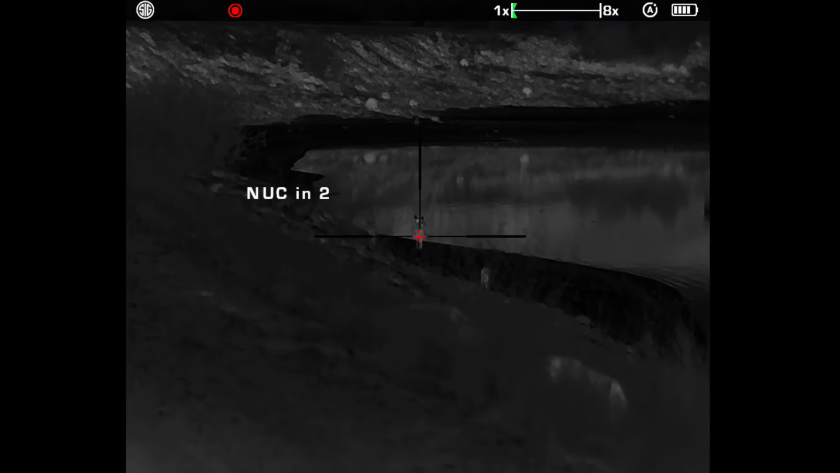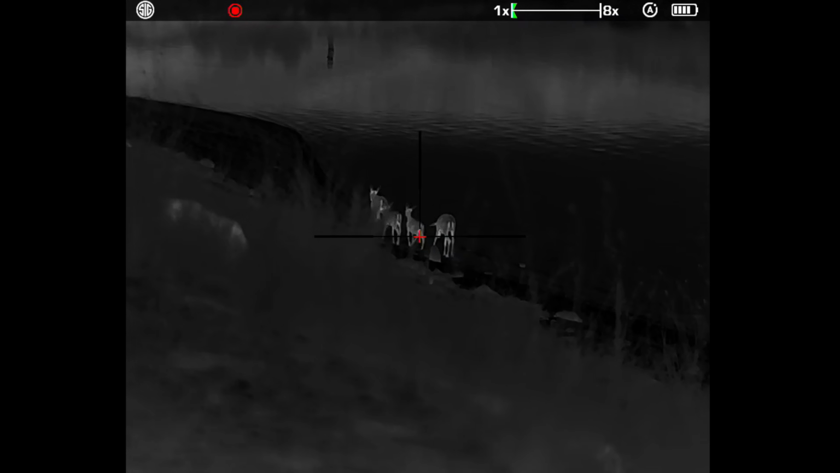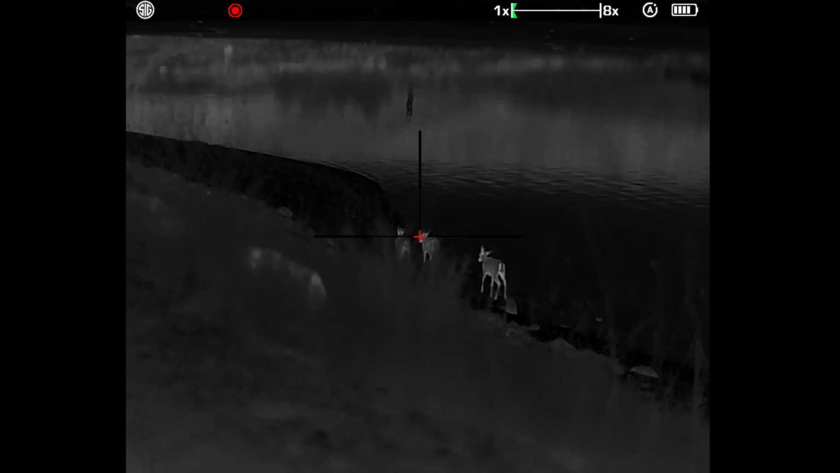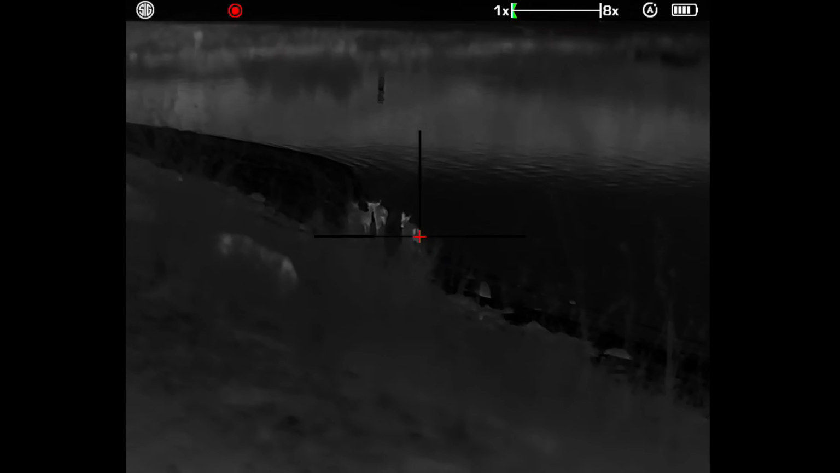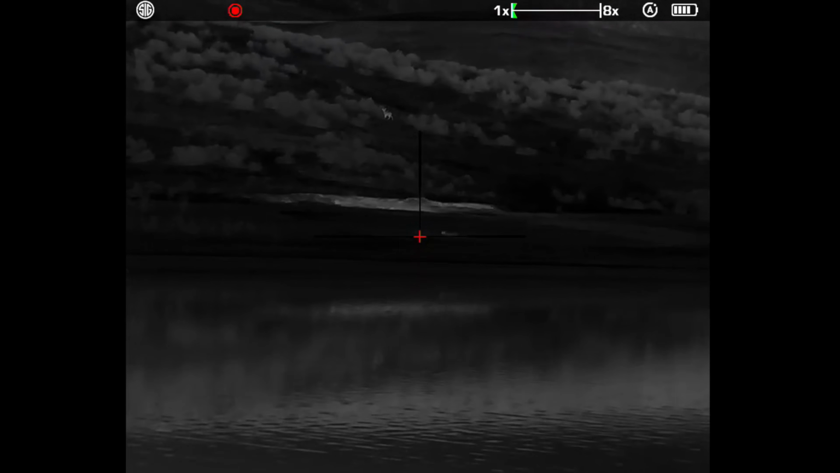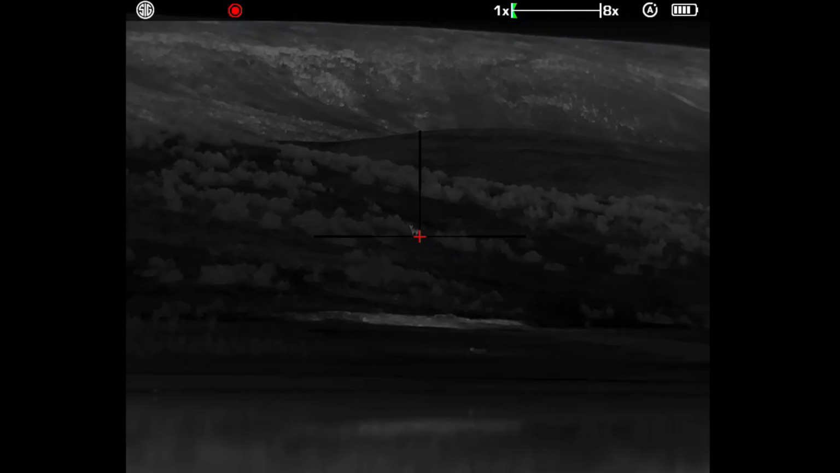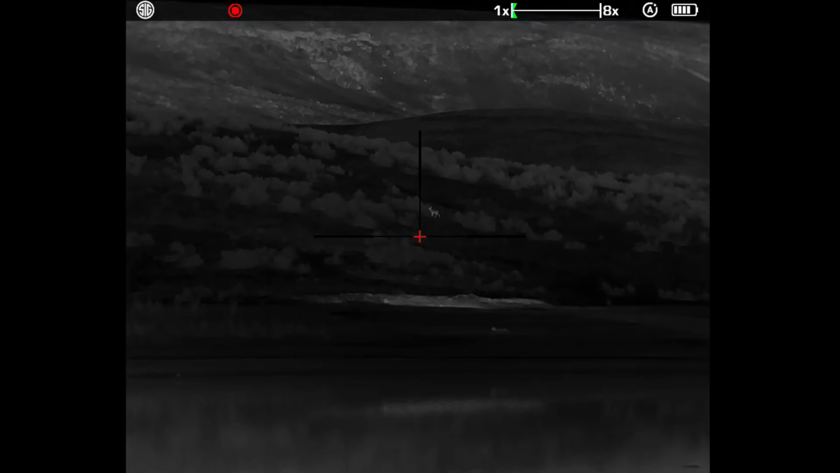You're going to need to go out and get a bullet that will do it. You're going to need to get probably a longer than 16-inch barrel for more velocity. You're not going to want to be shooting a flat base bullet like I was shooting the other night. Maybe a bigger caliber if you want to shoot those distances. But the scope is capable of doing it. And in colder temperatures especially, you're going to see more contrast and more detail.